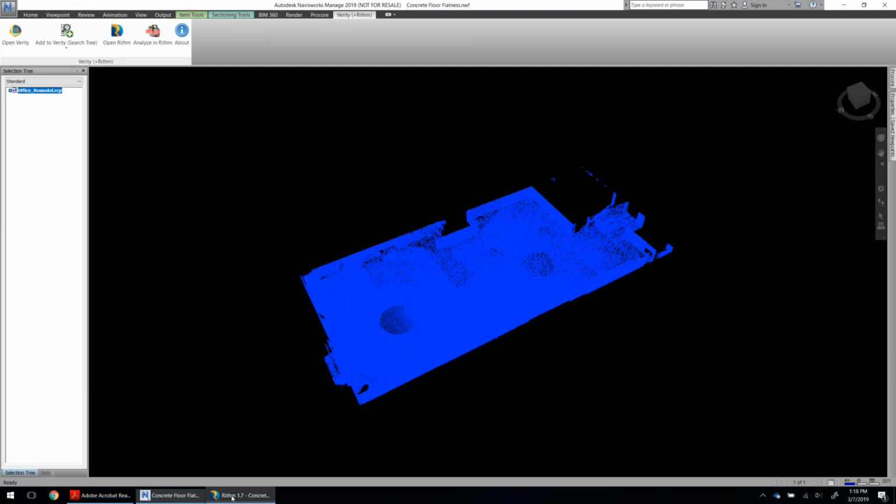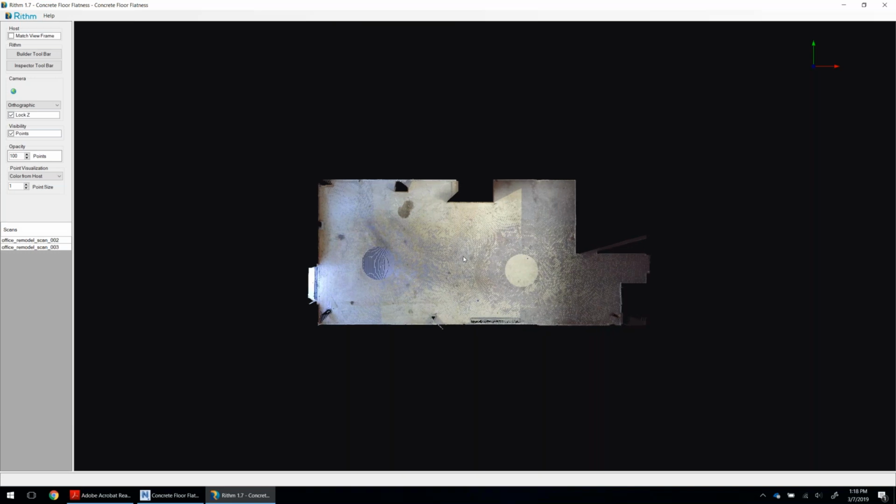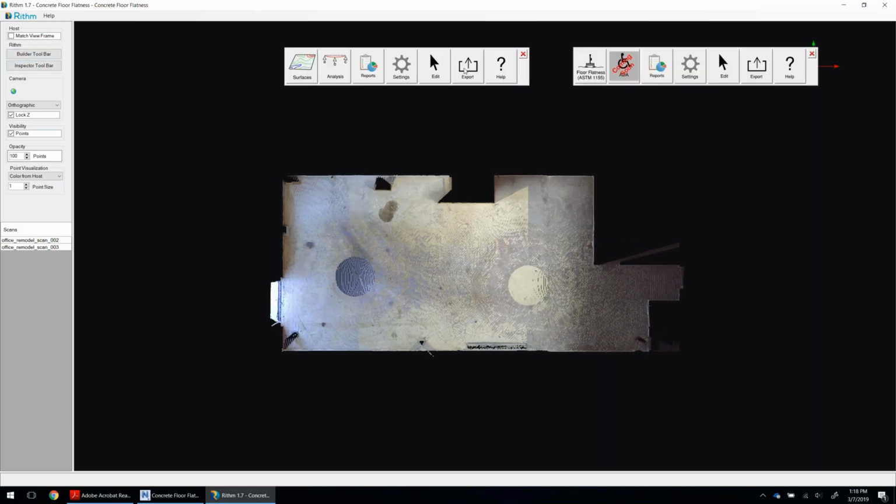Okay, right. So here inside of the Rithm application, we essentially have 2 toolbars for analysis workflows. We've got one that's specifically for concrete flatness analysis, where we can do heat maps and contour maps.